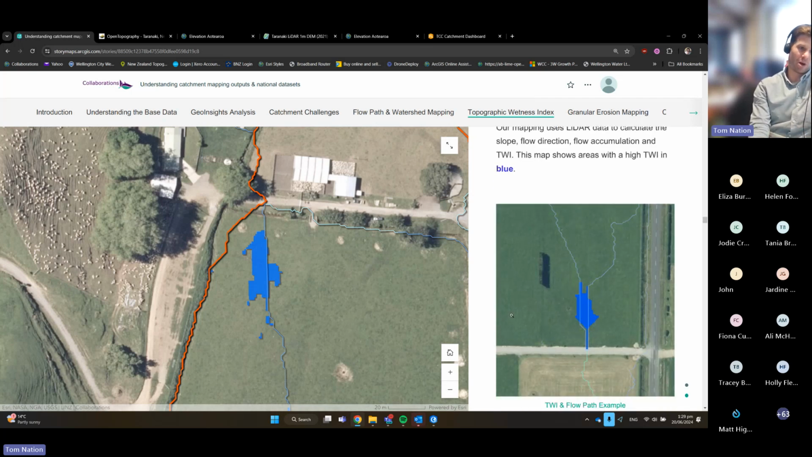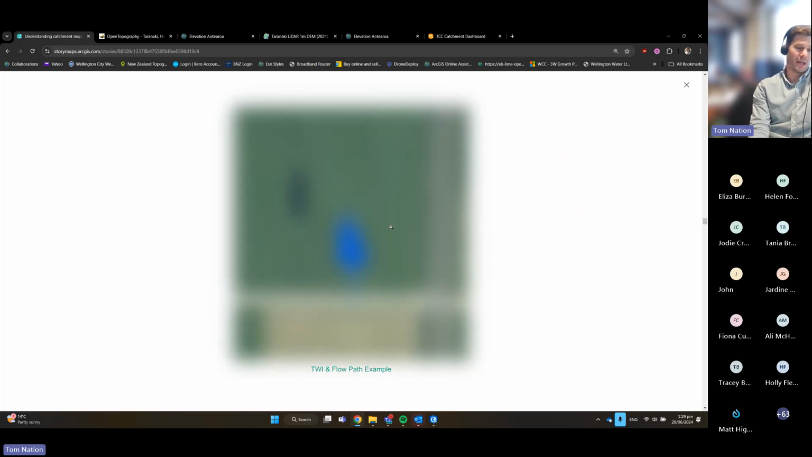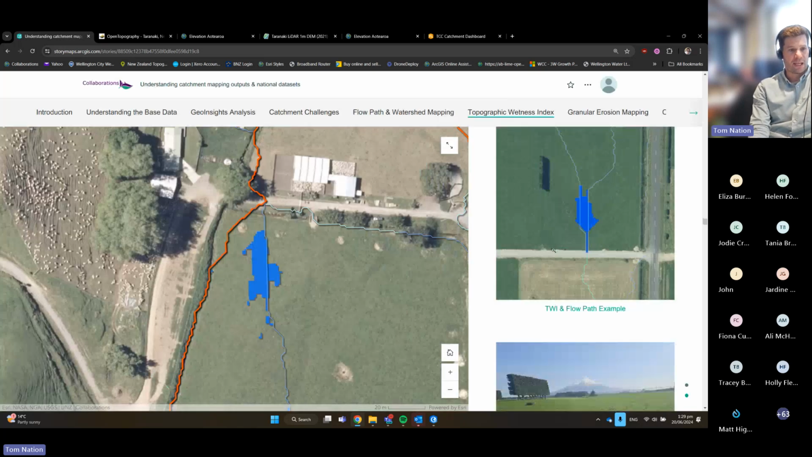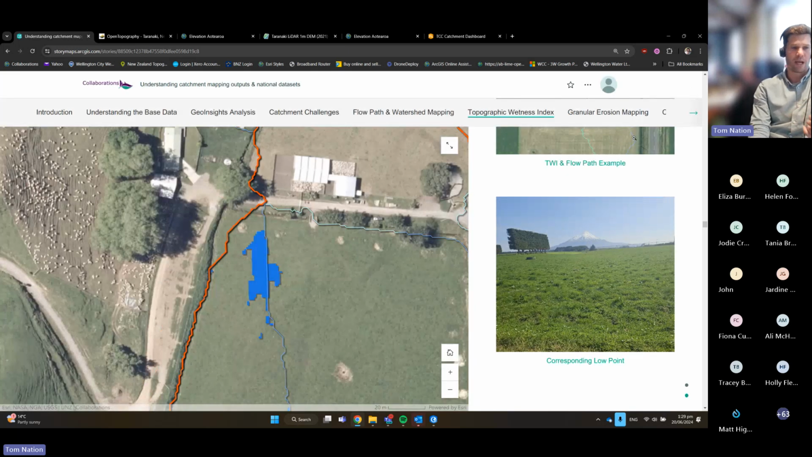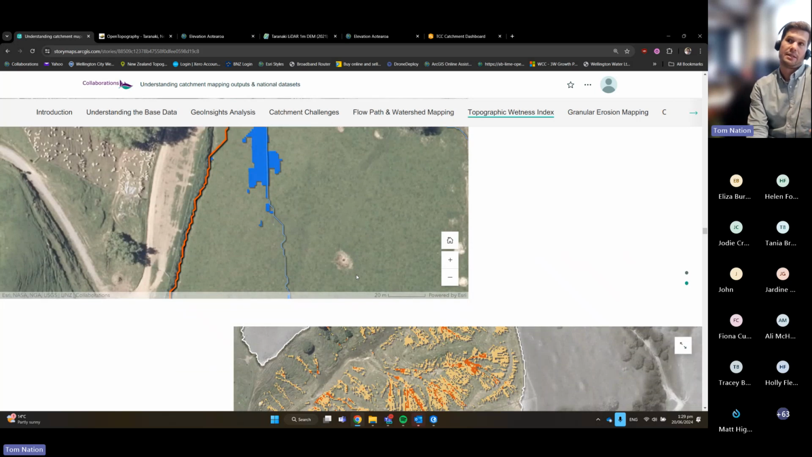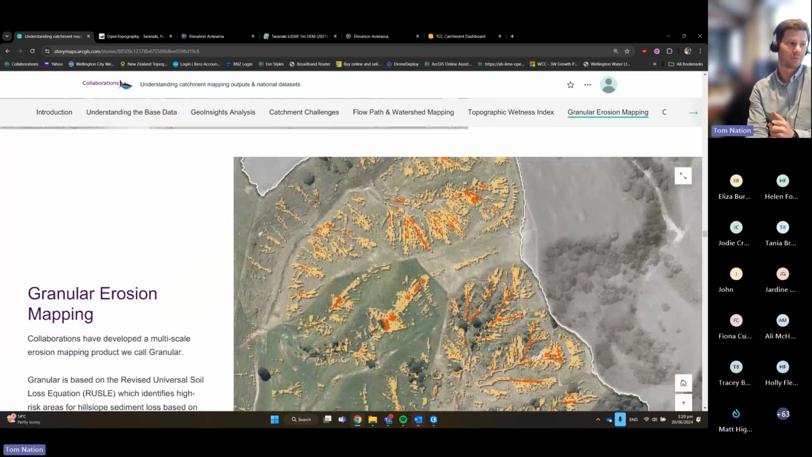And here's an example on the right from Taranaki, where we've got this flow path that we identified in our mapping. Note the shelter belt there on the left. Here's the corresponding low point, and in the photo, you can't really see it too well, but here's a corresponding low point in the middle here, ground truthing some of the work we've done. So it's a powerful way to at least get a starting point for areas where you might want to exclude stock or put in some mitigation. So that's TWI, another one of the outputs from the elevation model that we've applied in the Taranaki example.